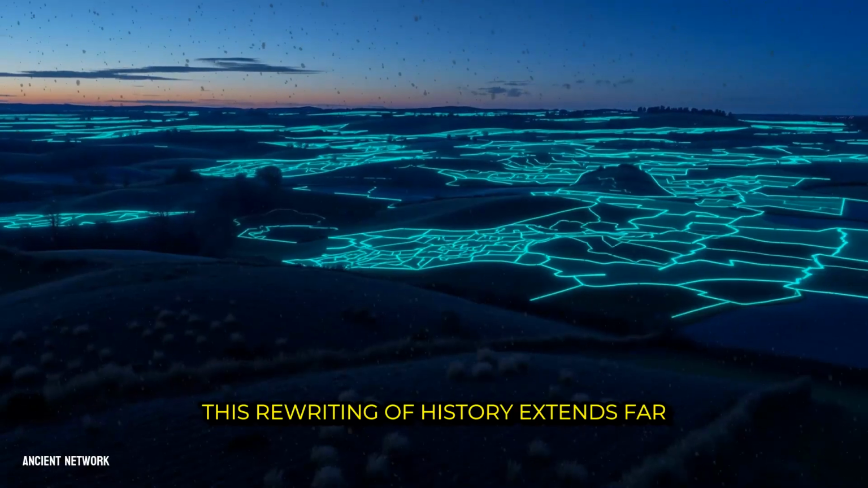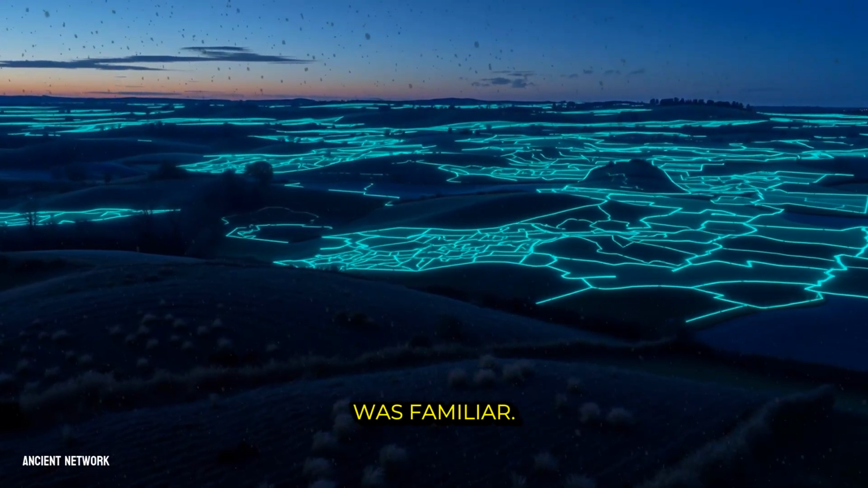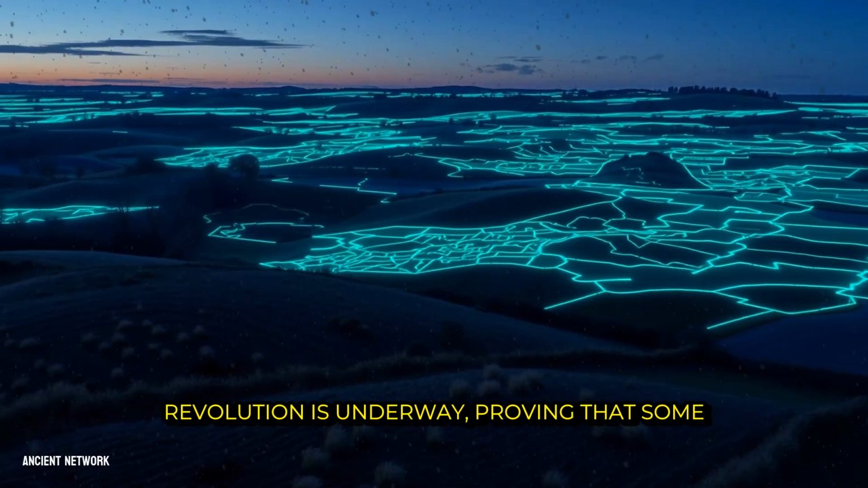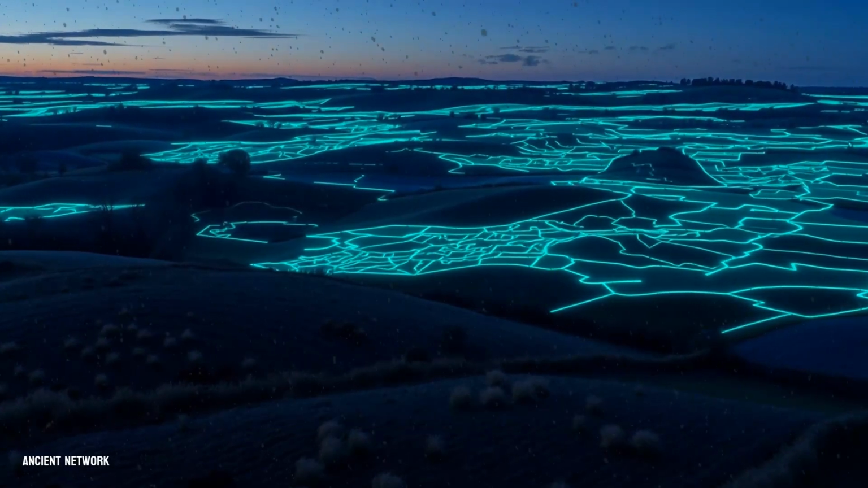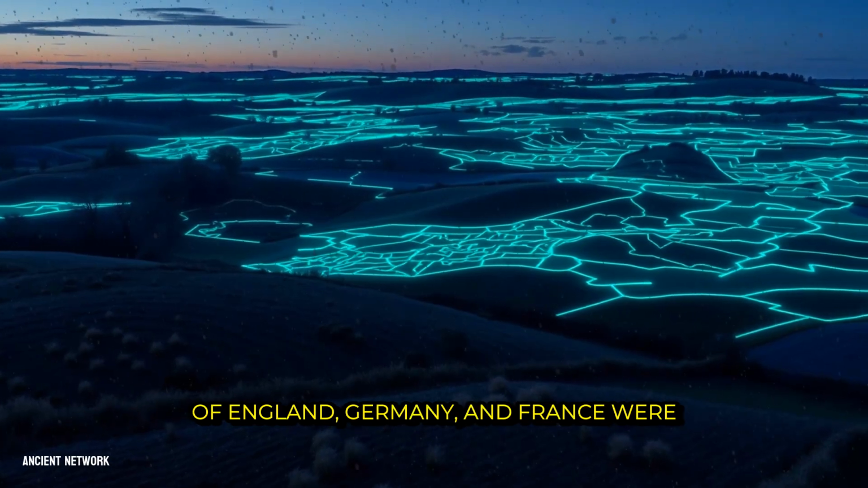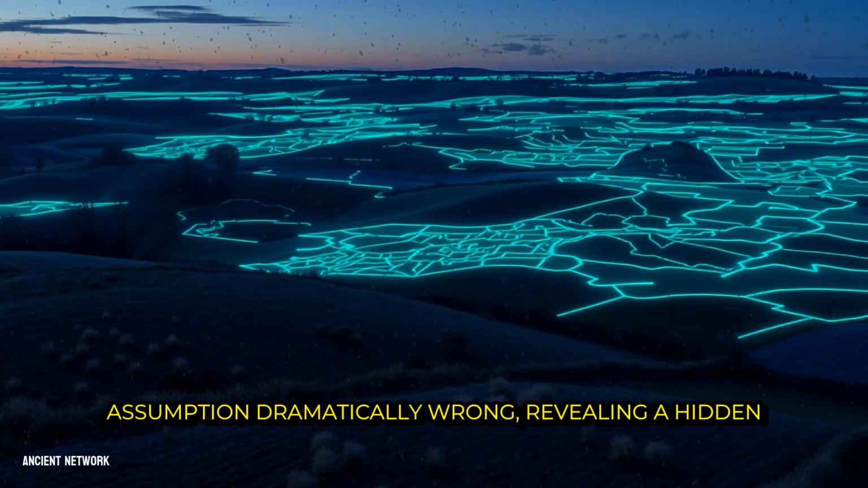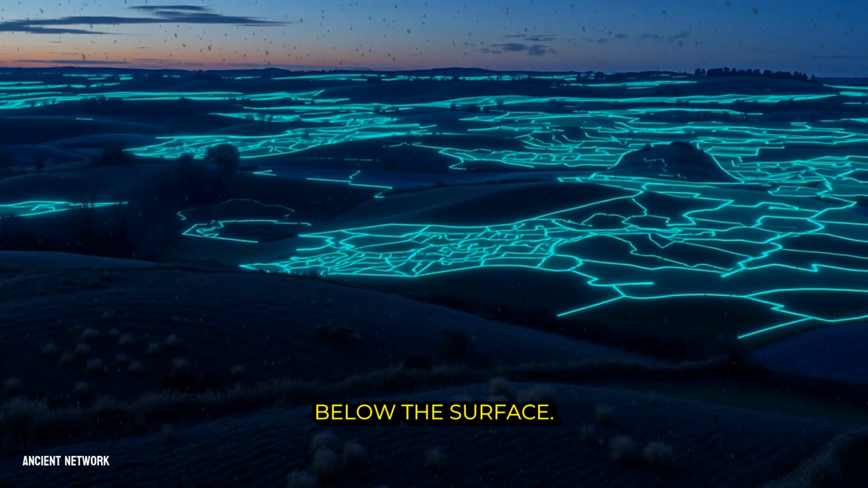This rewriting of history extends far beyond the tropics, reaching into the very heart of what we thought was familiar. Across the rolling farmlands and dense woodlands of Europe, the same quiet revolution is underway, proving that some of our greatest secrets are buried not in remote jungles but beneath our own feet. For generations, archaeologists believed the landscapes of England, Germany, and France were thoroughly documented, their stories largely told. Airborne laser scanning is proving that assumption dramatically wrong, revealing a hidden continent of ancient activity waiting just below the surface.